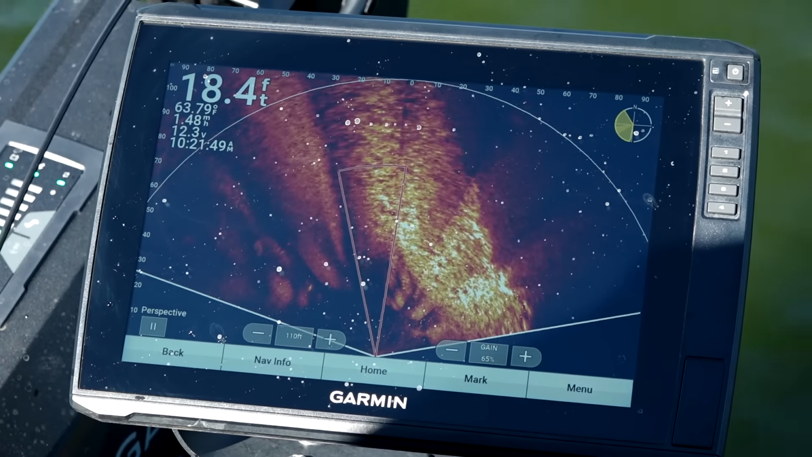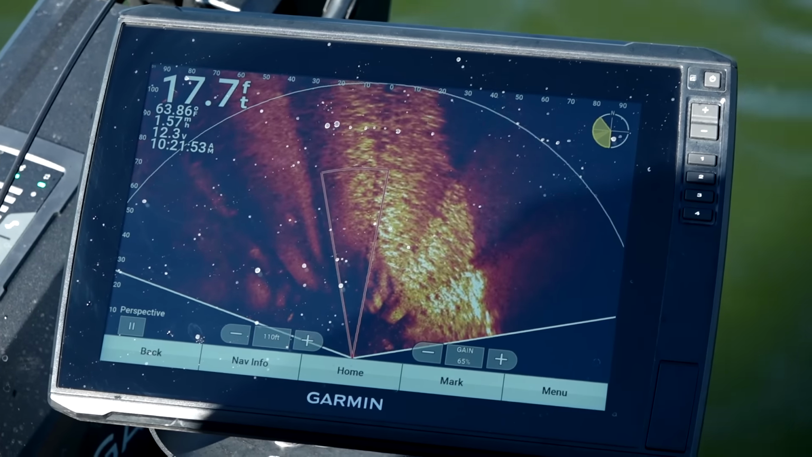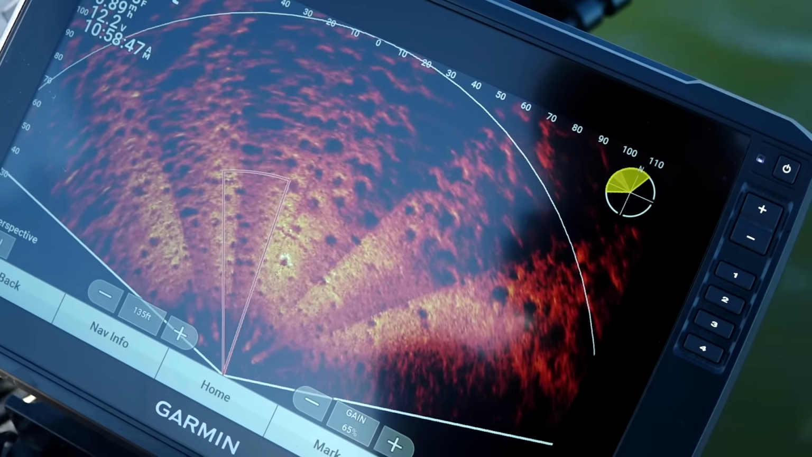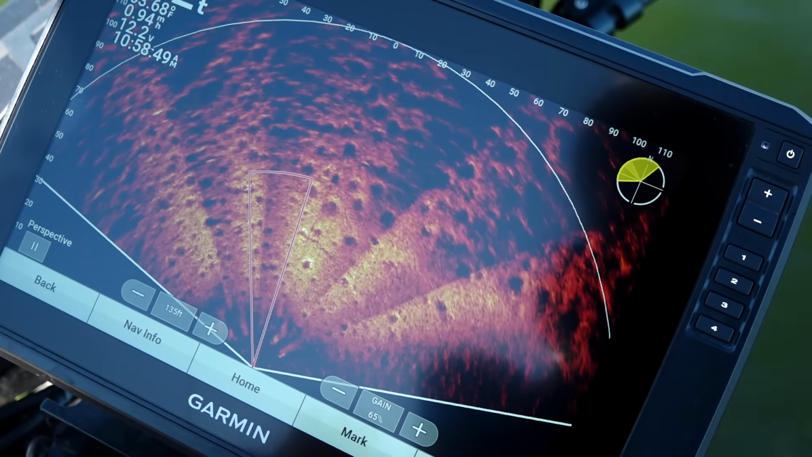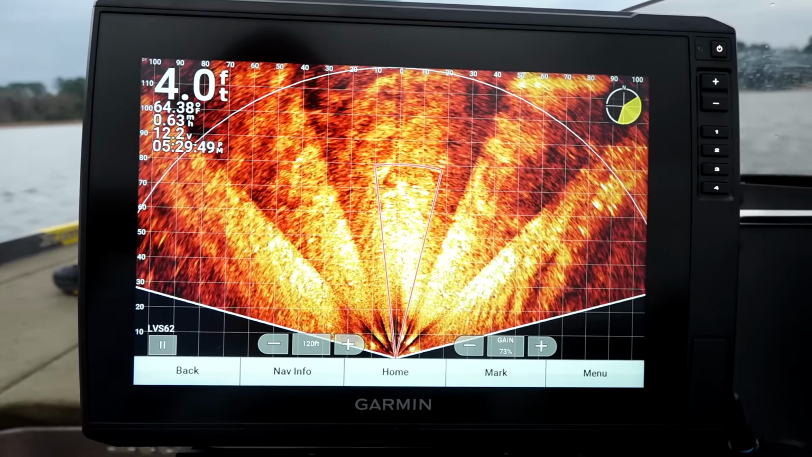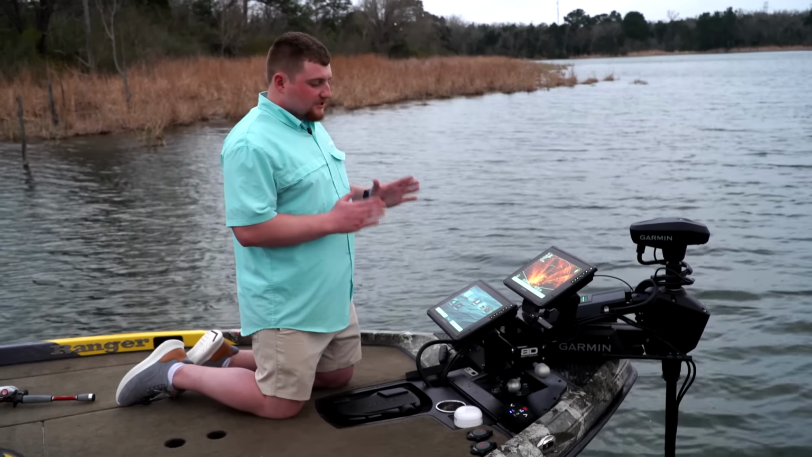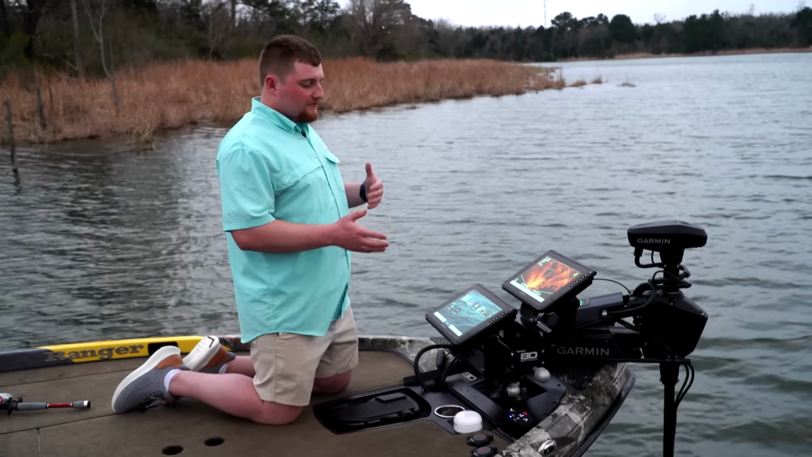You can see trees and other bits of structure at 100, 200 feet. You're also able to really pick up bass beds or any other beds that you might be looking at. Just because you can't physically see them with the naked eye, a lot of times you can still pick them up on perspective. One of the great things about these Garmin units and Livescope is just the ease of use, changing from perspective to forward mode.